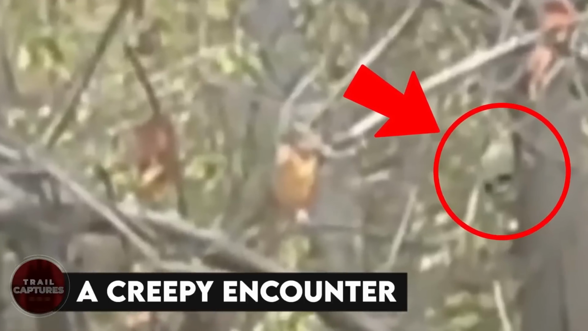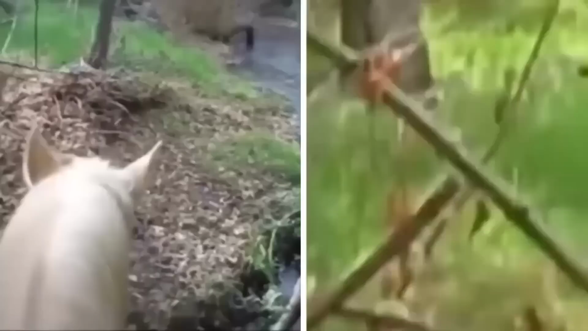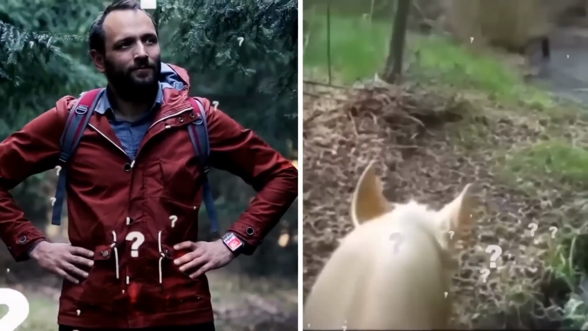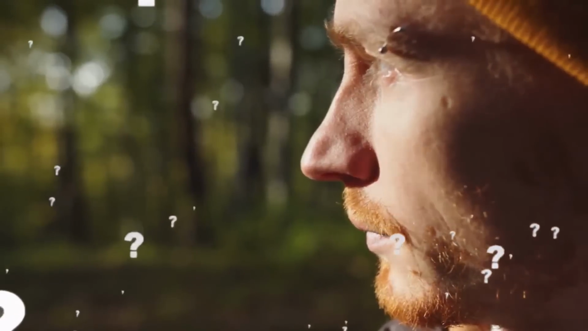A creepy encounter. It isn't always us humans who can sense danger. Sometimes it's the animals who do that too. For instance, this horse did when he refused to move forward. The man couldn't really make out why the horse was behaving like that until he moved the camera towards the trees and spotted a creepy looking thing staring at him from behind them. Just a second passes and the creature disappears. But what exactly was that? I guess we will never know.